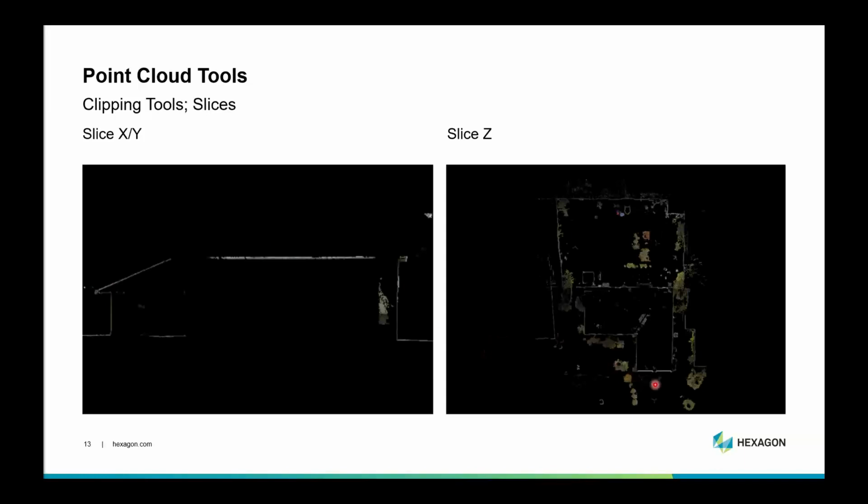Same thing, 2 clicks, you can create a slice through the Z-axis, or a Z-axis if you're American, to turn this into a top-down floor plan type view where you can trace the house, you can trace the fence and the shed in the back here, you can see the trees, the shrubs, etc. Hot tub in the back there too.